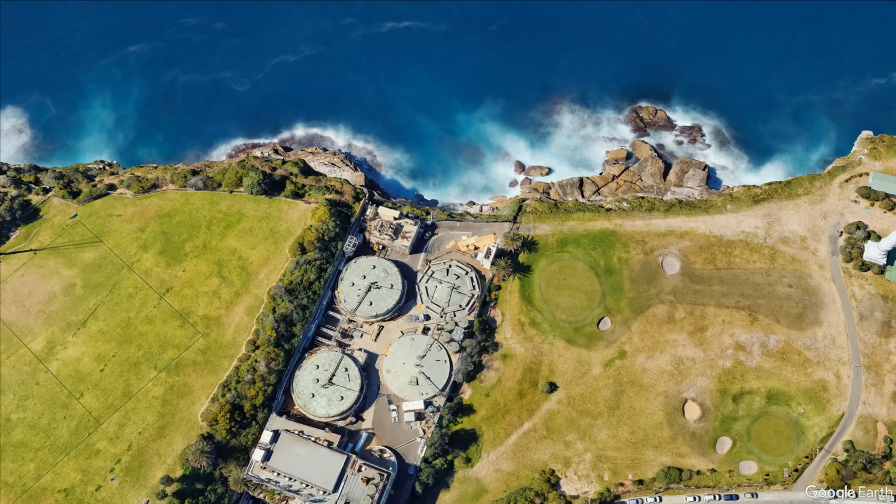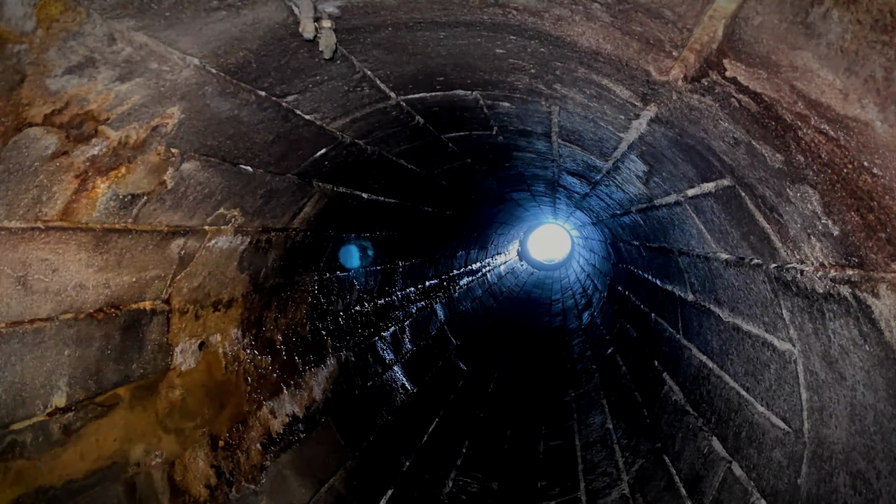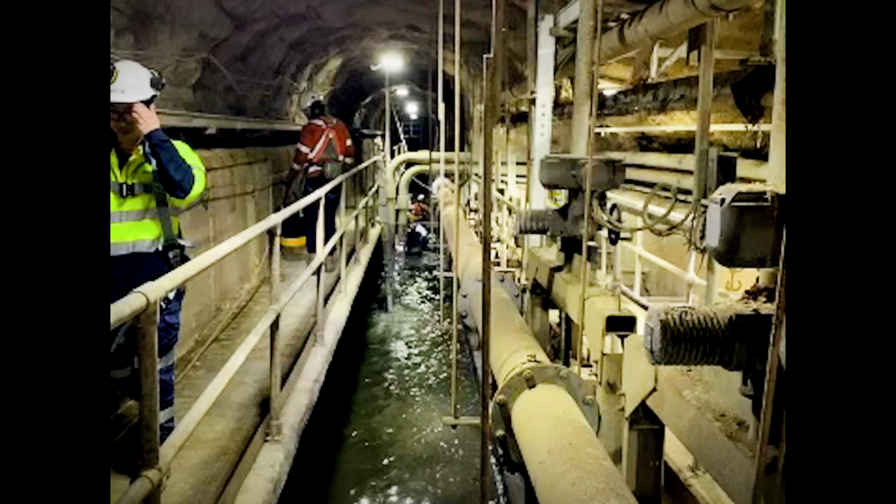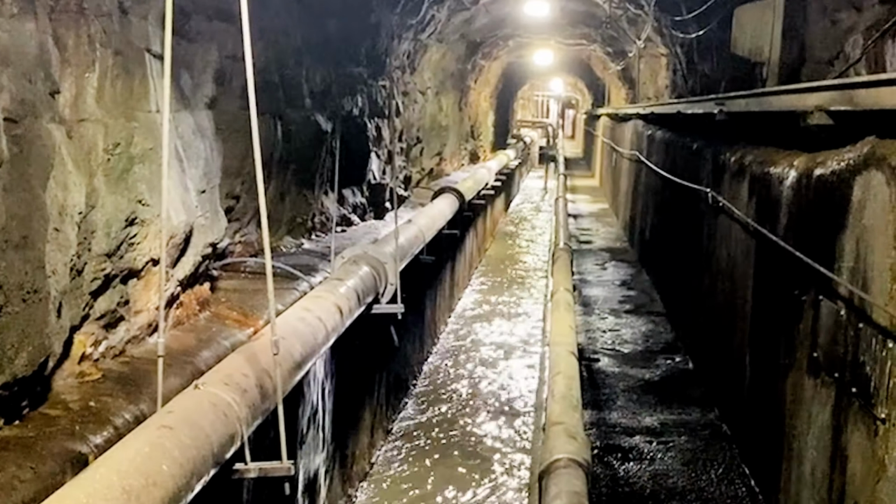Bondi Wastewater Treatment Facility is a mind-blowing facility. The underground comprises a number of different tunnels, different lengths, and then various plants to process sewage from all over Sydney. To maintain a facility that's 150 years old, the client requires a very intimate knowledge of the condition of their facility so that they can do targeted maintenance.